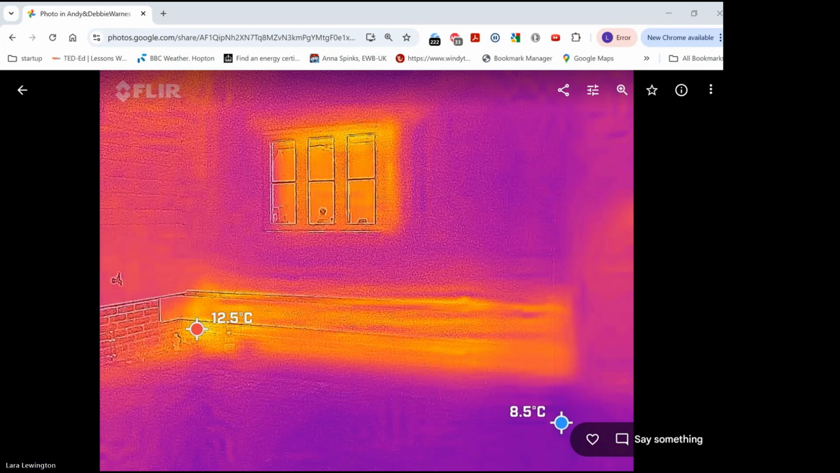But yeah, interesting what that plain bit is just above the red 12.5 degree pixel dot. As I say, it doesn't actually appear to be making very much difference to heat loss, but it's just interesting what it is. And quite often, if you're going around at night, that's why it's really useful to have the homeowner there as well, because they can say, oh yes, that spot of heat up on the wall there, that's the vent from the bathroom, or vent from the boiler.